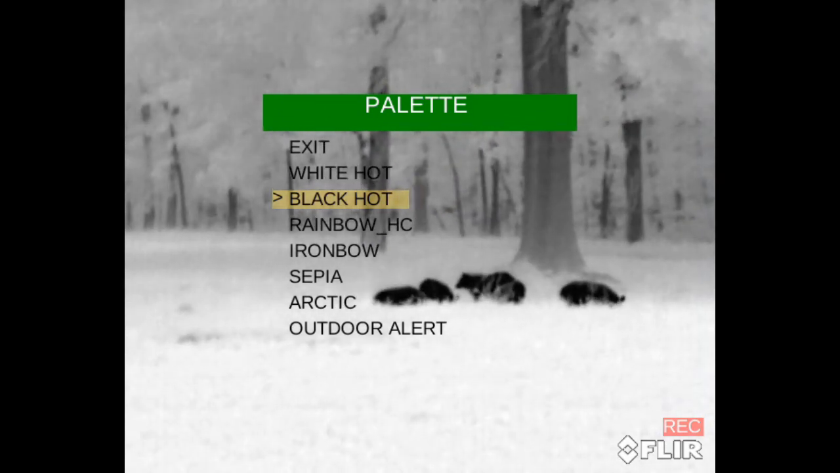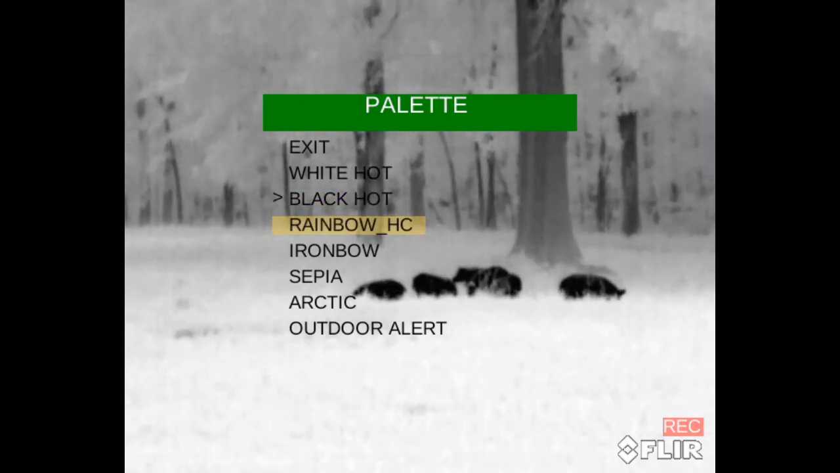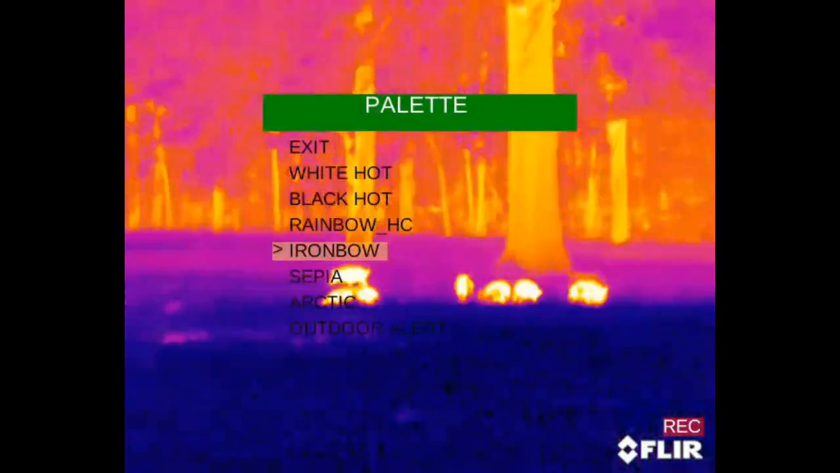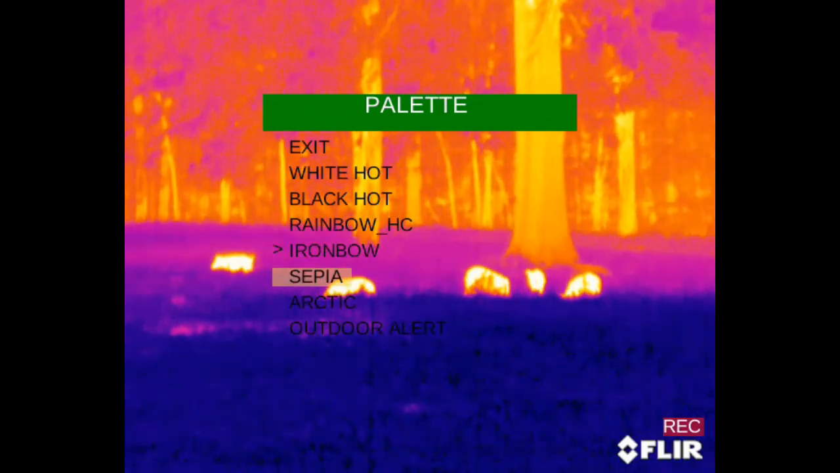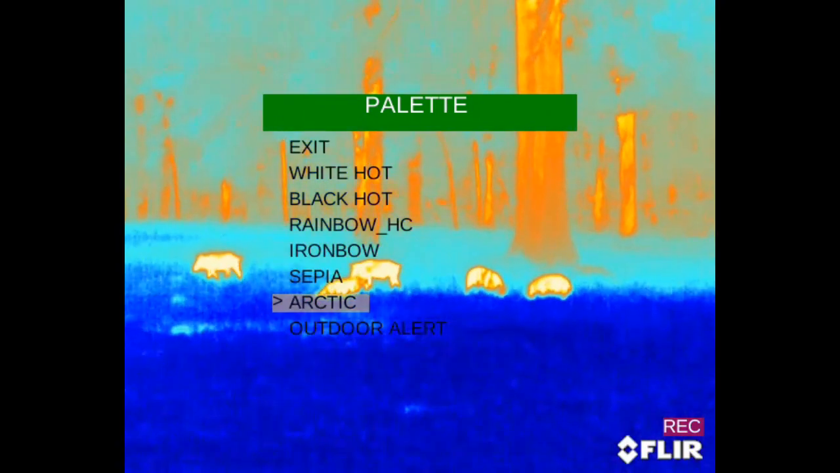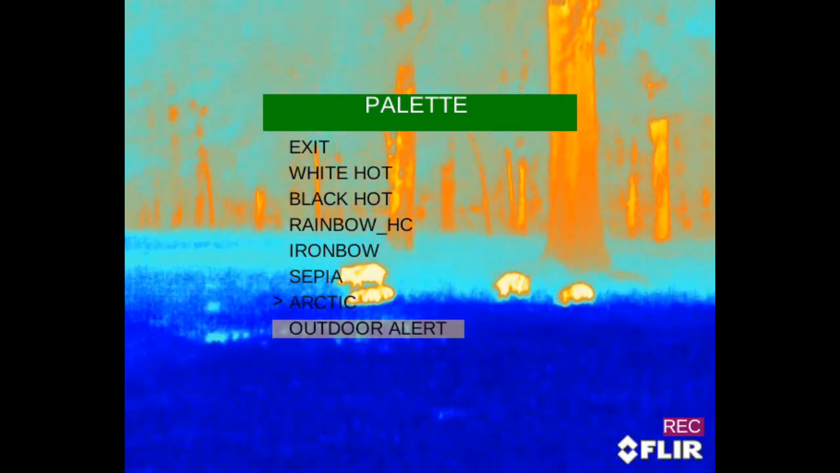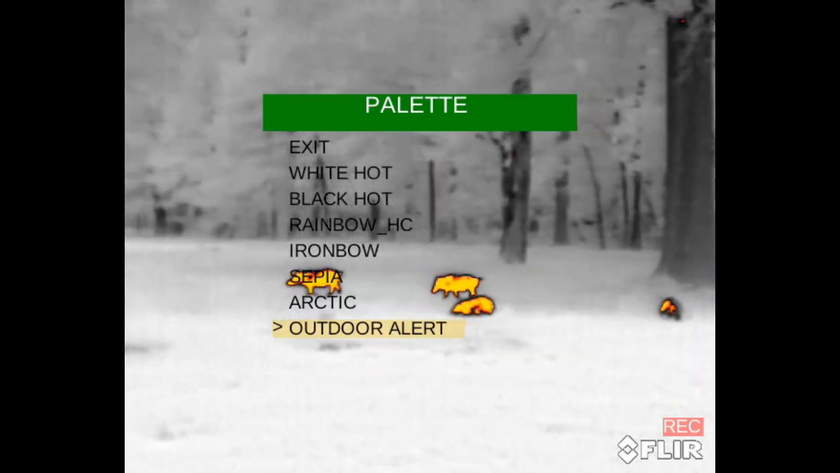Okay, now we're switching over to what's called Rainbow HC. Now we're on Iron Bow, Sepia, Arctic, and now the most popular Outdoor Alert. This is the one that a lot of people really like.